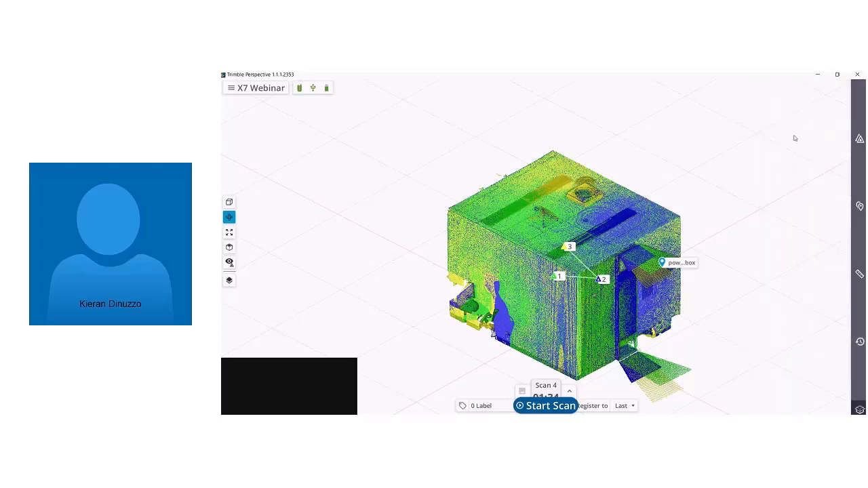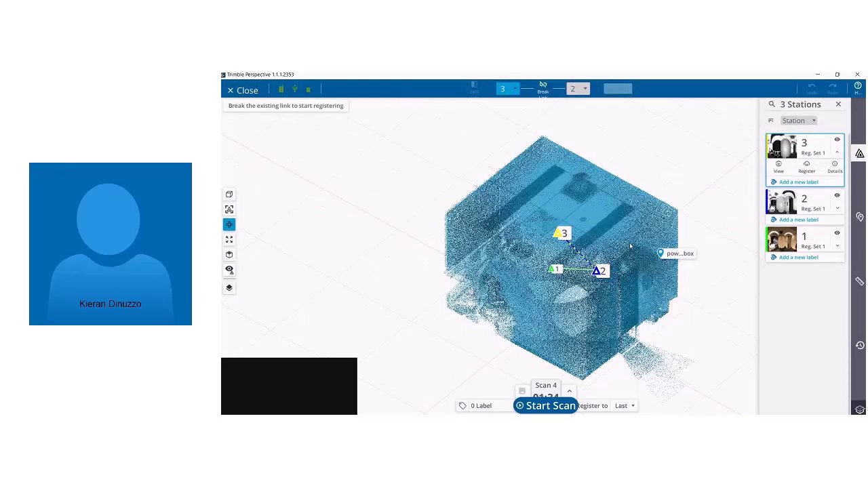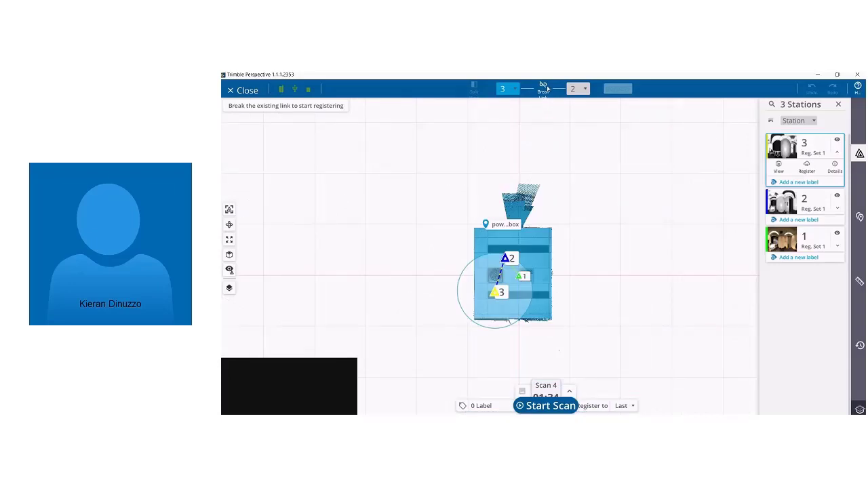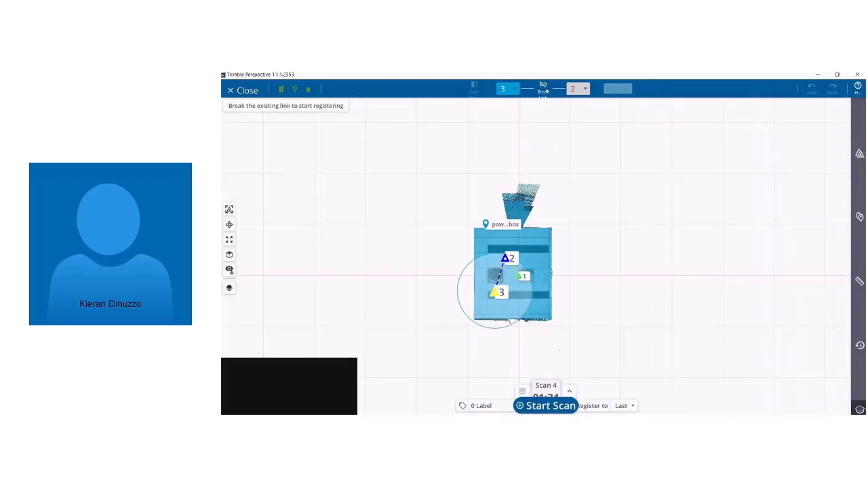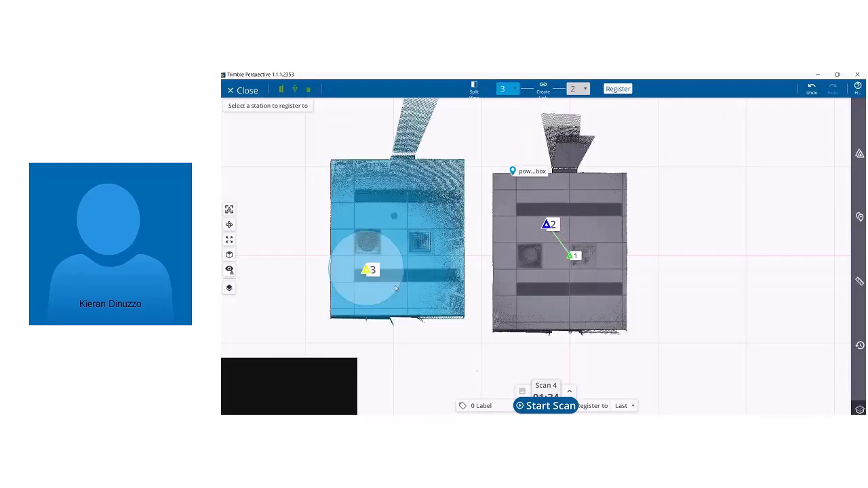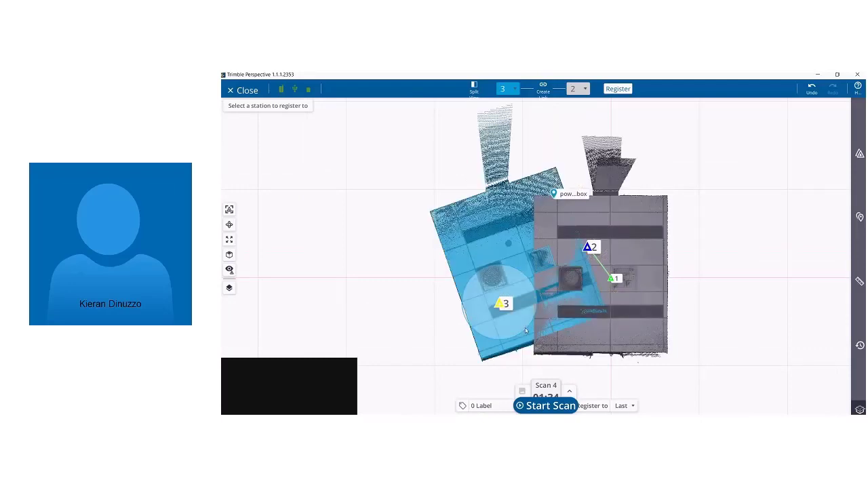If that had come up as a failure, we'd receive a notification. Alternatively, we can always go into the individual station itself and play with our registration. So we've got two ways to do this. Here I'll just be breaking the link because it is already registered. So from station 3 to station 2, station 3 is now my loose moving scan, and I can move and rotate that as I need to make it fit. Assuming it was in the wrong setup, I might actually want to try and make it work correctly.